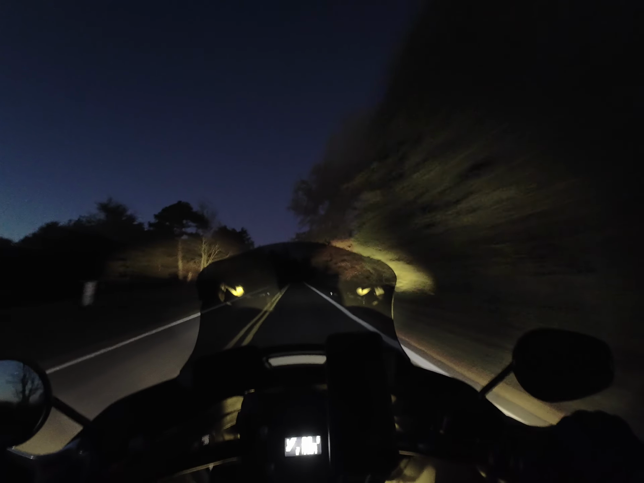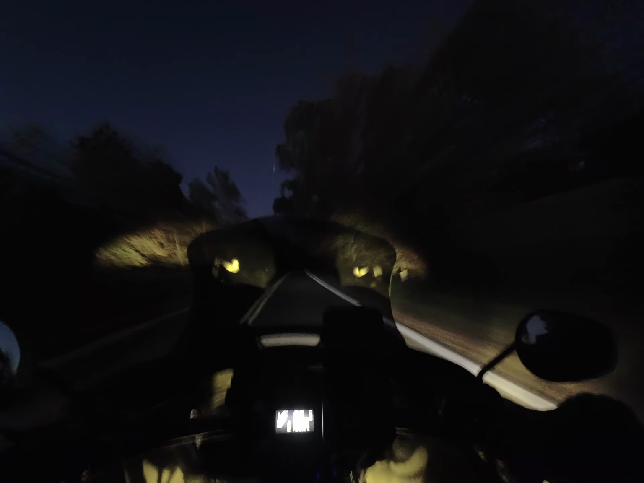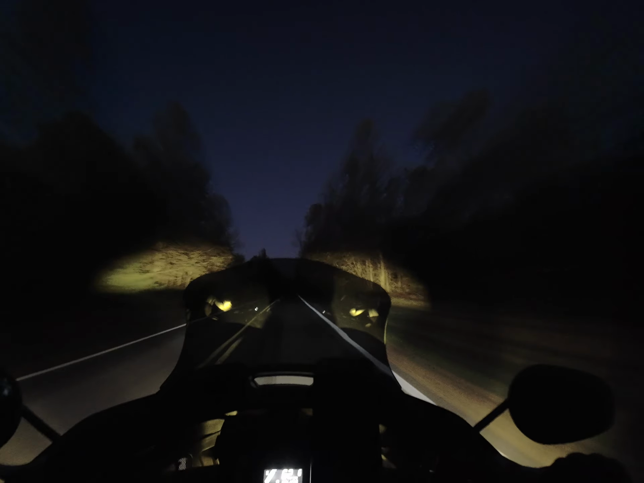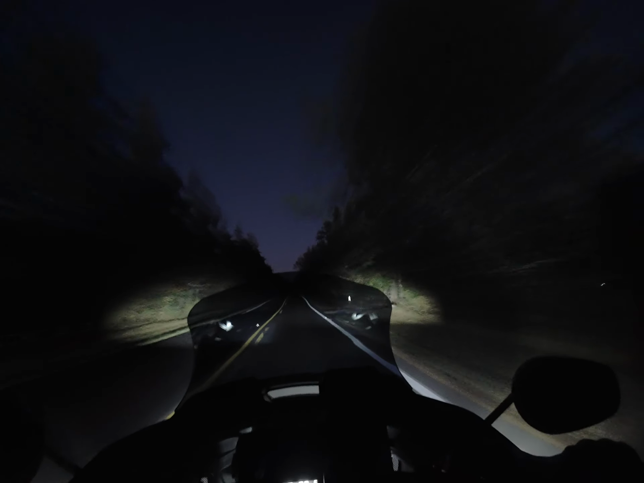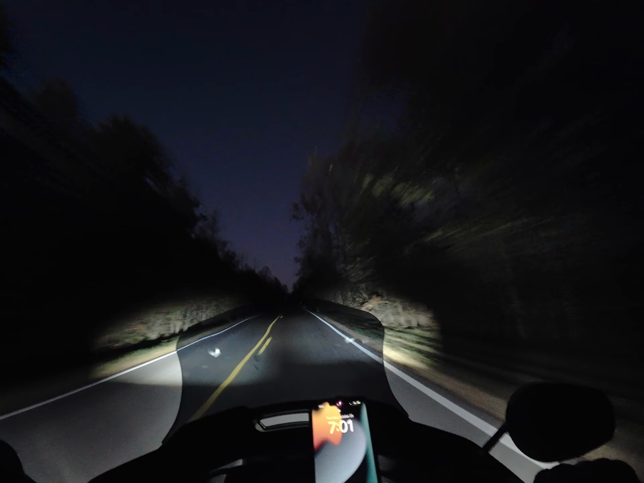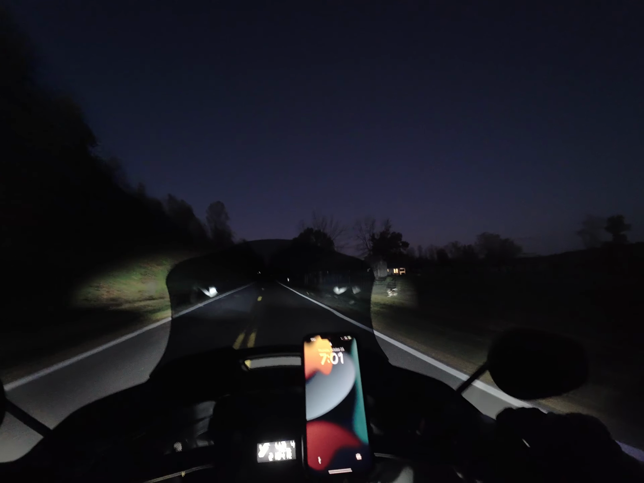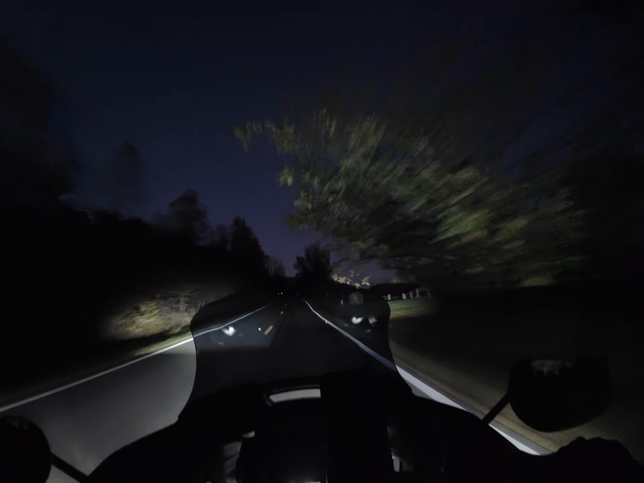These are the amber lights, and I can use them as running lights also, just to increase my visibility, and they do a good job at that. This is what the white lights look like, and the white lights are 6.5K. I've already got a dog making his way by, and I was able to see him pretty early on, so that's cool.